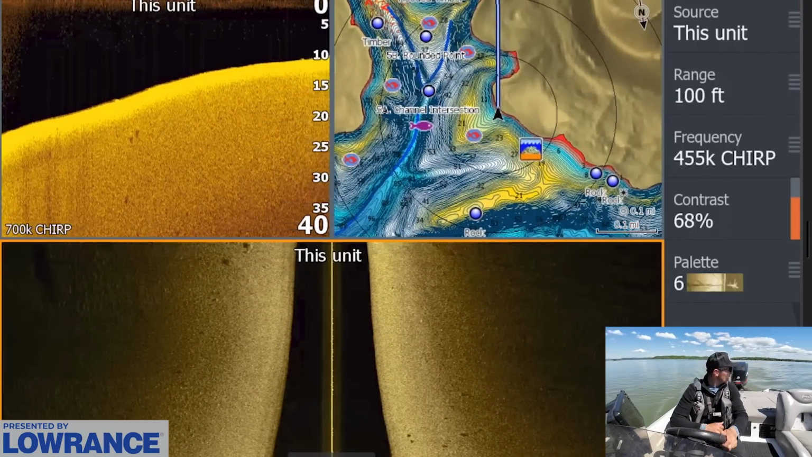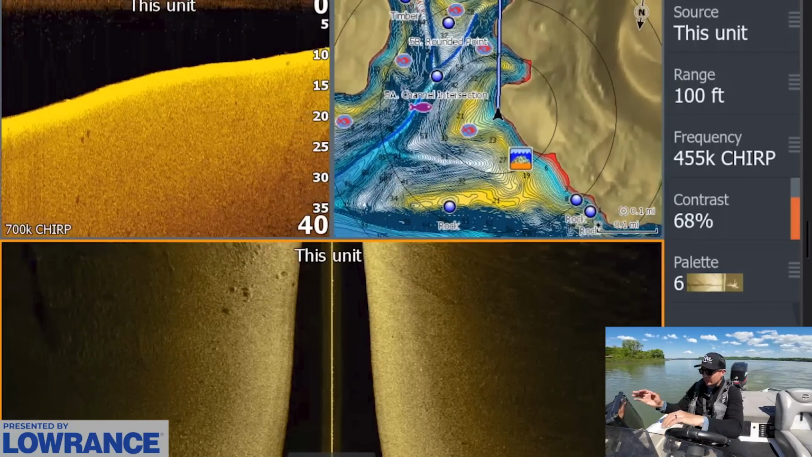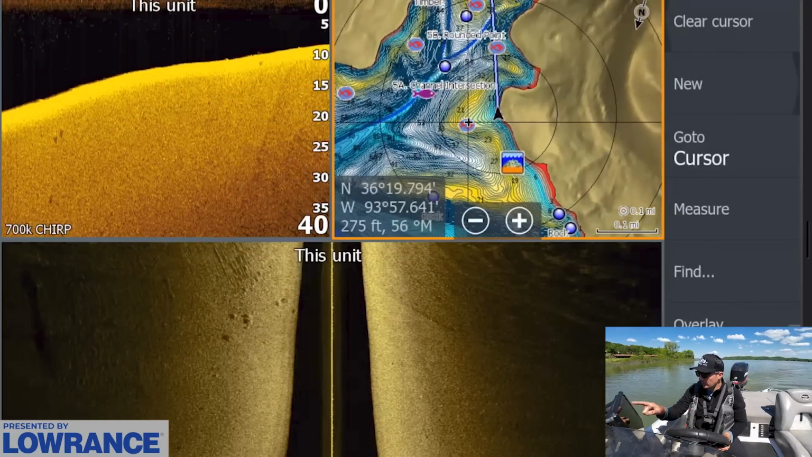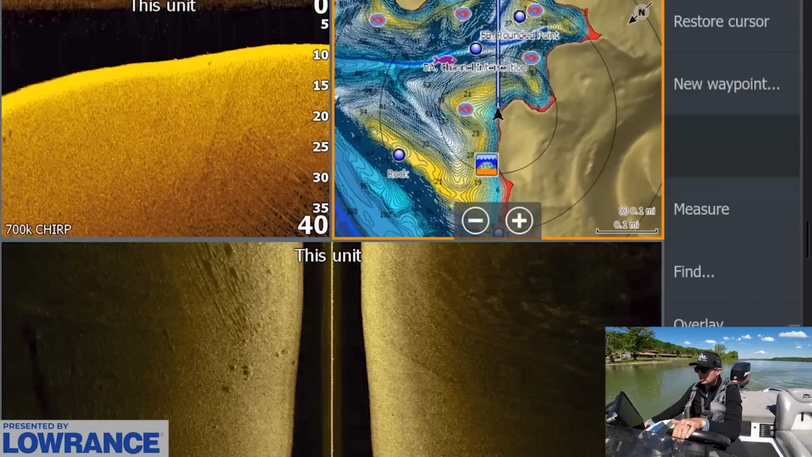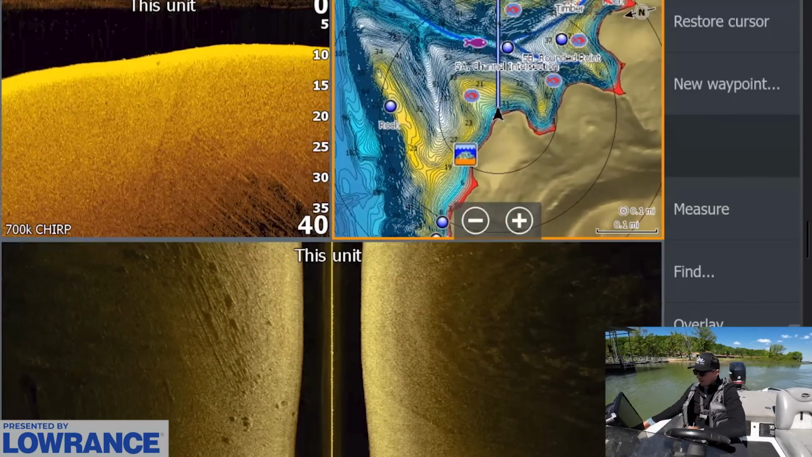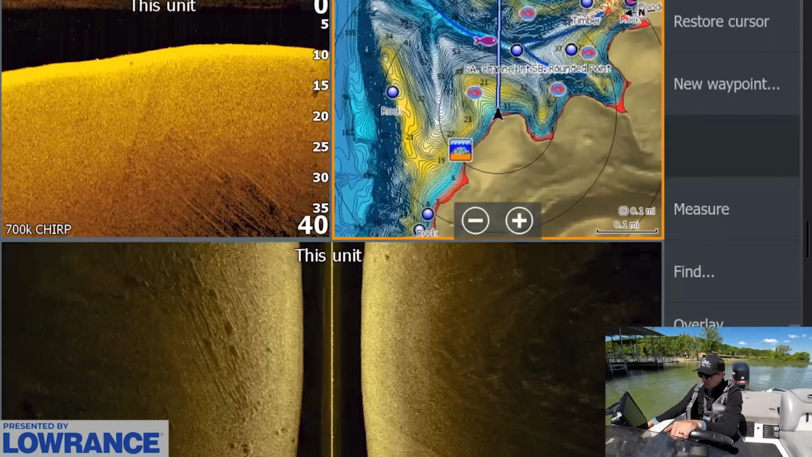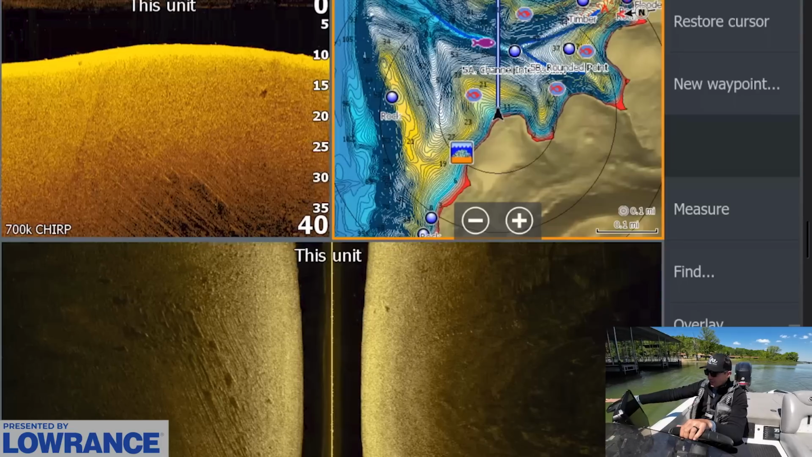Okay, so I was actually making my way over to the next spot and saw this really nice long boat dock that sticks out in front of me here, and it runs right in the mouth of a major creek. It just looks like the perfect spot for some post-spawn bass. I just wanted to graph it real quick to see if there's anything around it, if we see any shad or any bass on side scan and down scan.